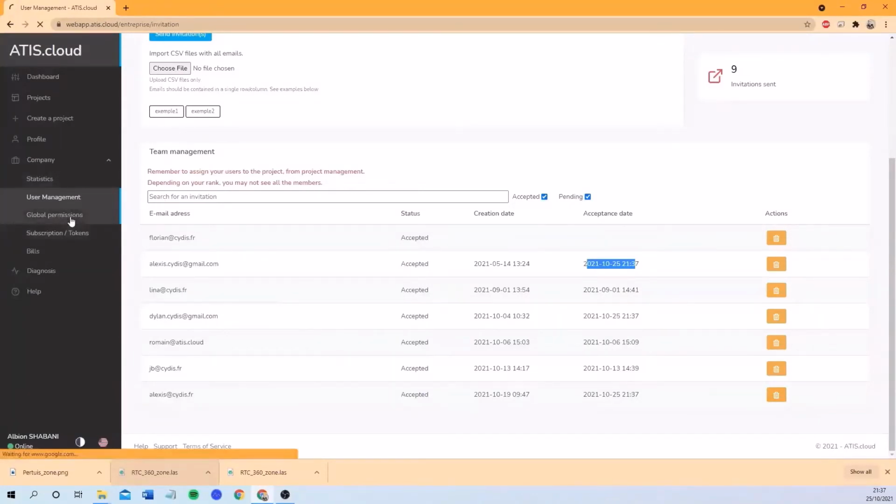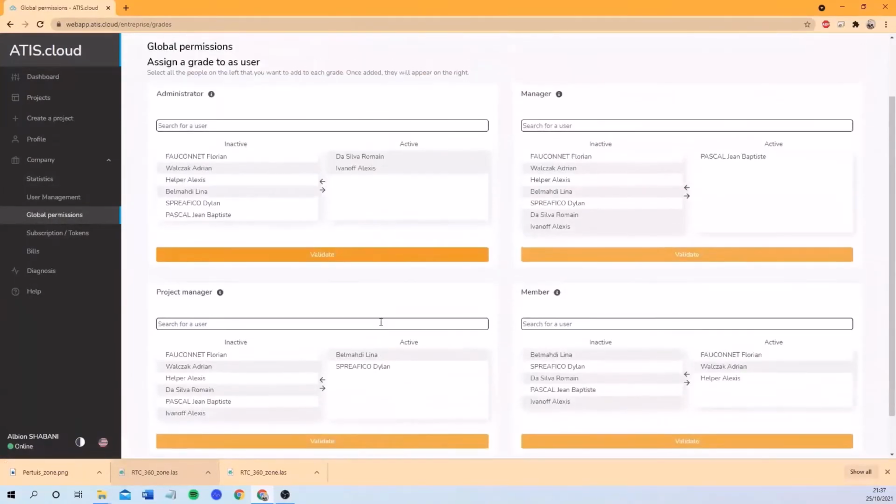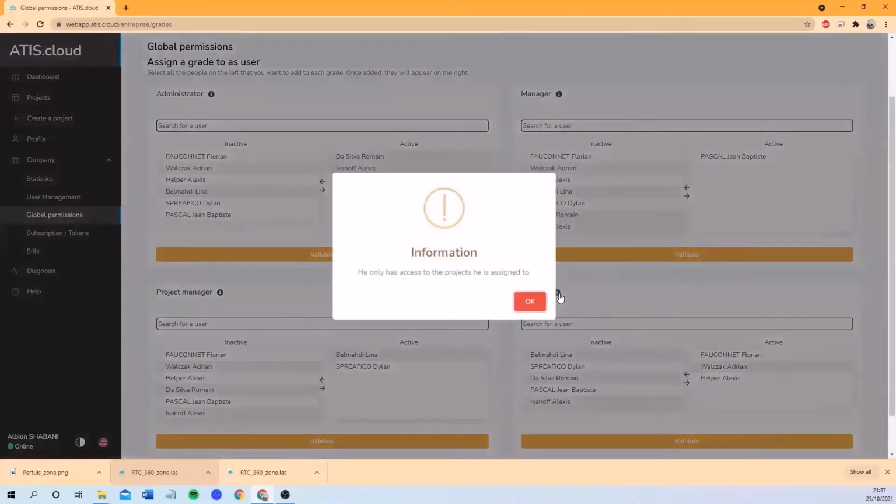Once you invite someone on ATIScloud, that doesn't mean that they have the rights to see all of your projects and download all of your data. We have different global permissions: administrator, manager, project manager, and member. By default, when you invite someone, they have the grade member, which means that they can only access the project that you assign to them.